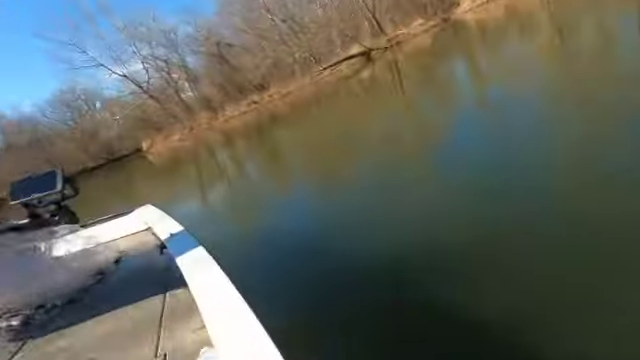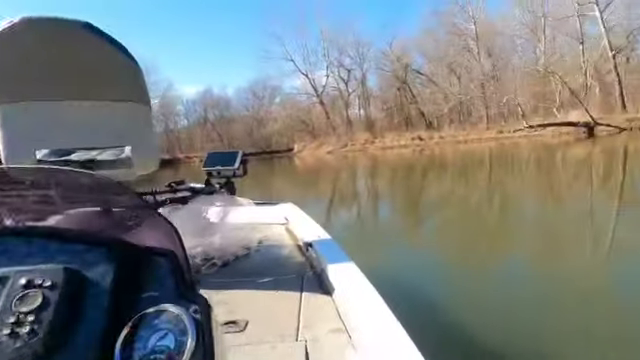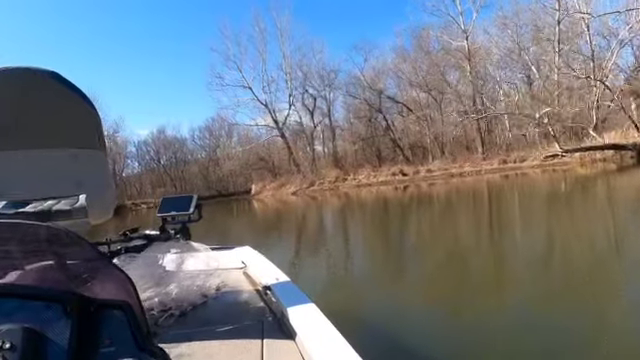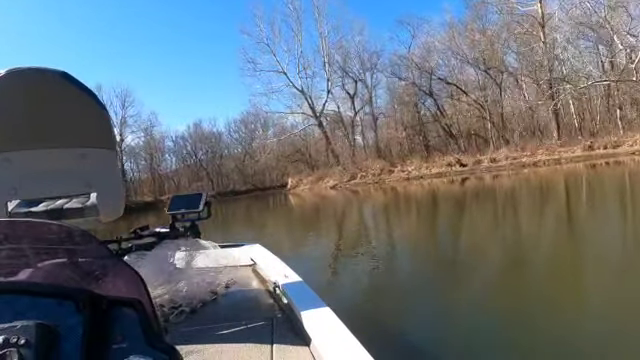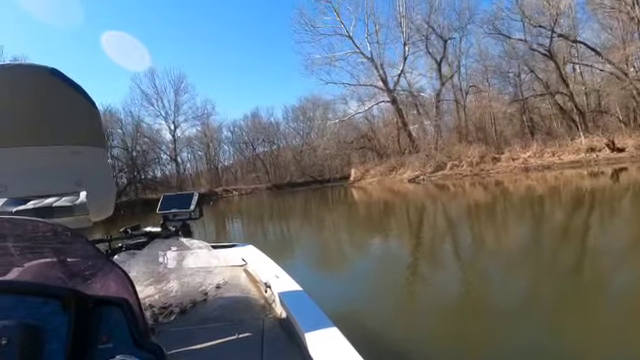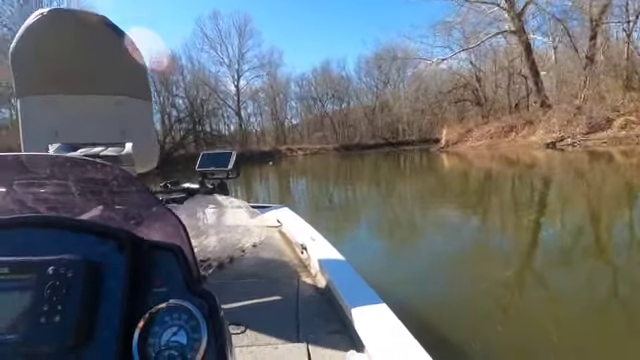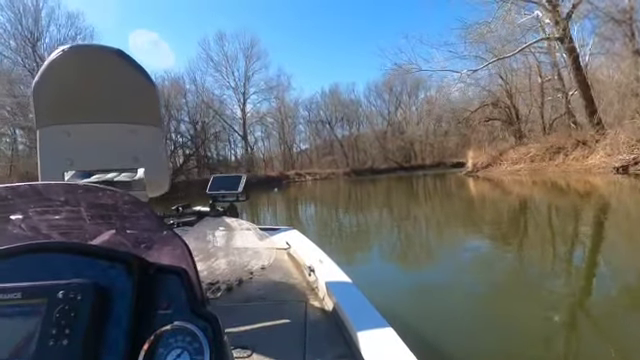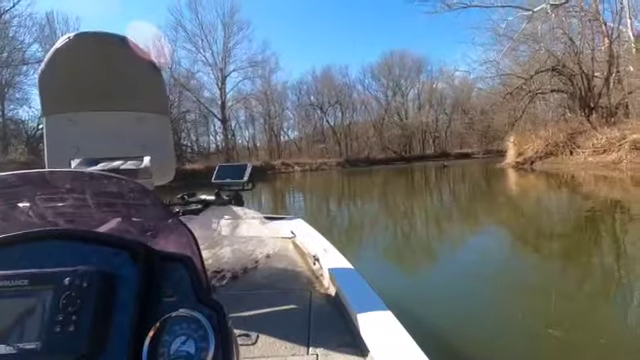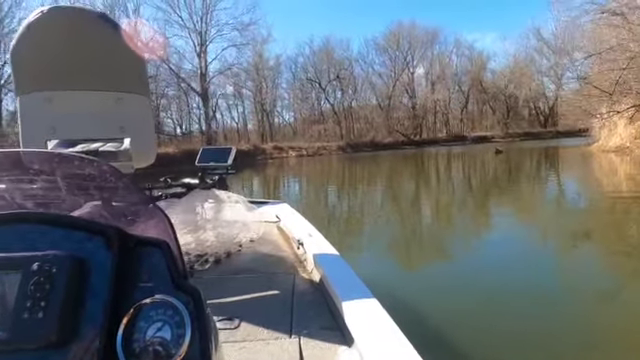You guys want to see some of the scenery? Yeah, we're way up in the backwater creeks, boys. We're gonna go to the 81st Street Bridge. It's pretty skinny water back here in some spots. Like right now we're in 2.9 foot of water, and we just hit something, a tree. But usually I don't hit the tree, but I forgot to trim my motor up. I trim it almost all the way up, and I can go all the way to the back of this creek.